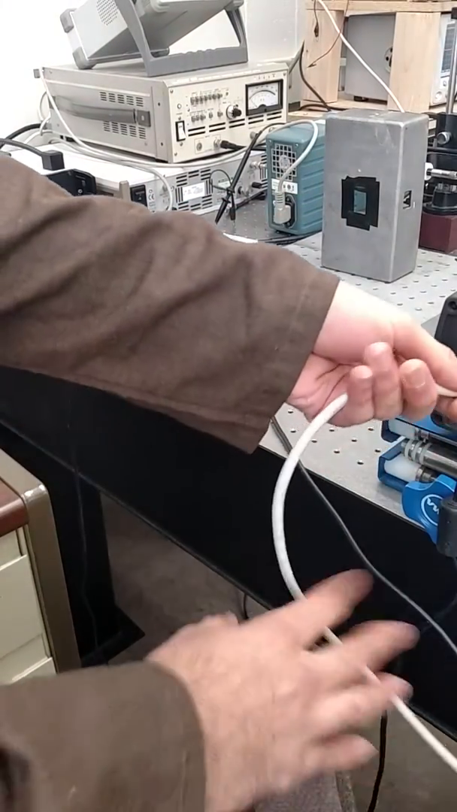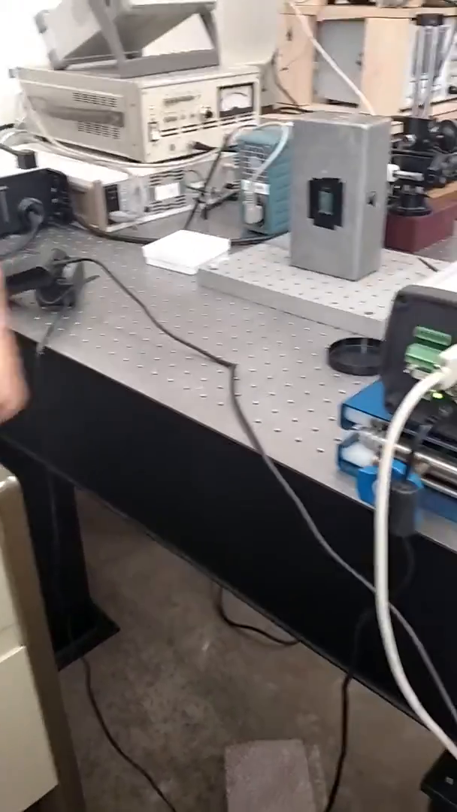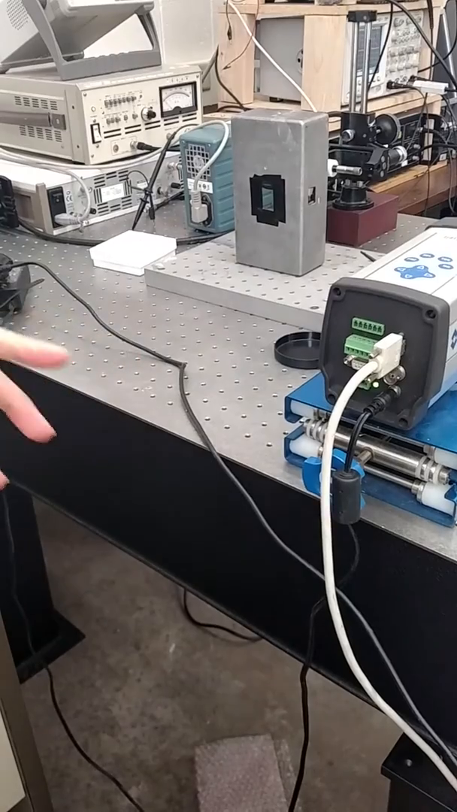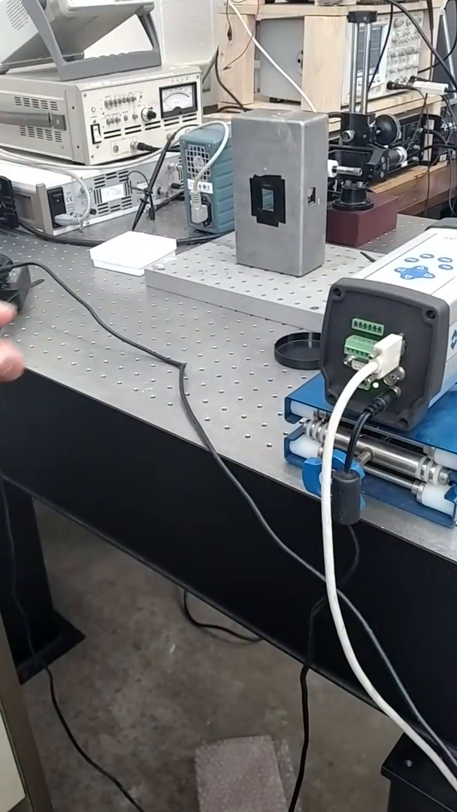And then there's this Firewire cable, which is going in here. Firewire is an analog signal. Therefore, there's no such thing as a Firewire to USB connector, because USB is digital and Firewire is analog, so that will never work. Therefore, they have to use this card, and this is the computer.